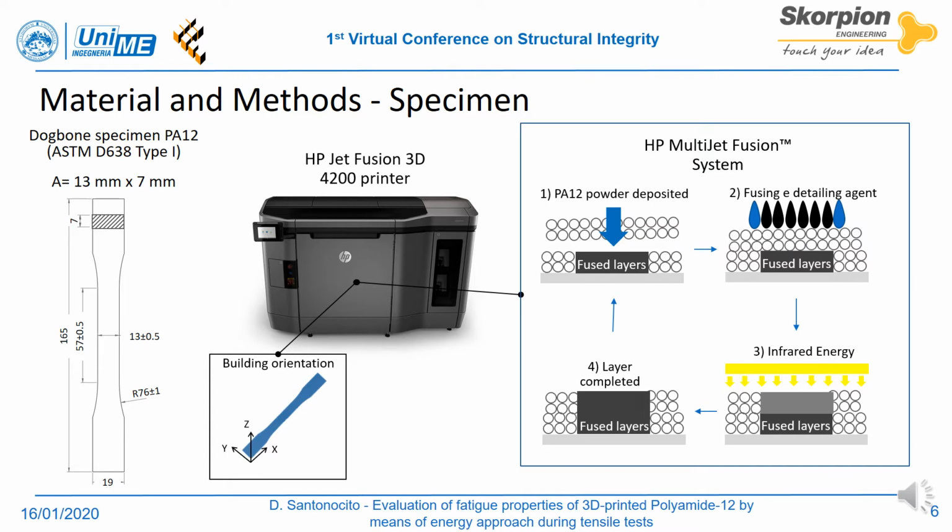It is a powder-based technology without the adoption of a laser source. The powder bed is preheated uniformly, and a first layer of liquid fusion agent is deposited on the printing plane. Later, a second layer with detailing agent is deposited in the points where the material needs to be melted. A source of infrared energy, usually planar lamps, pass over the surface of the bed, allowing the powder fusion. The process continues layer by layer up to the completion of the component.